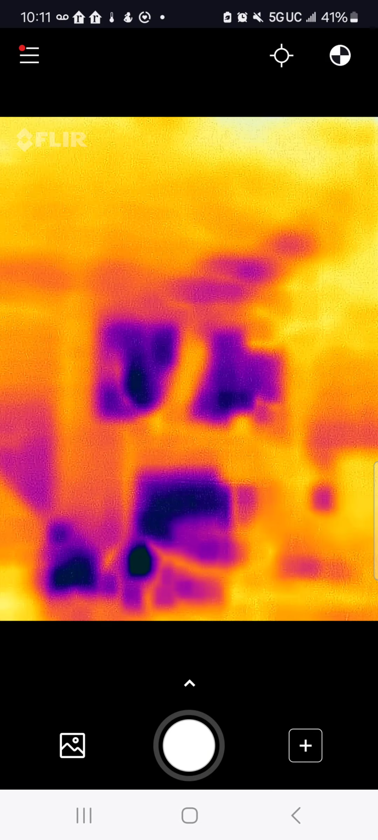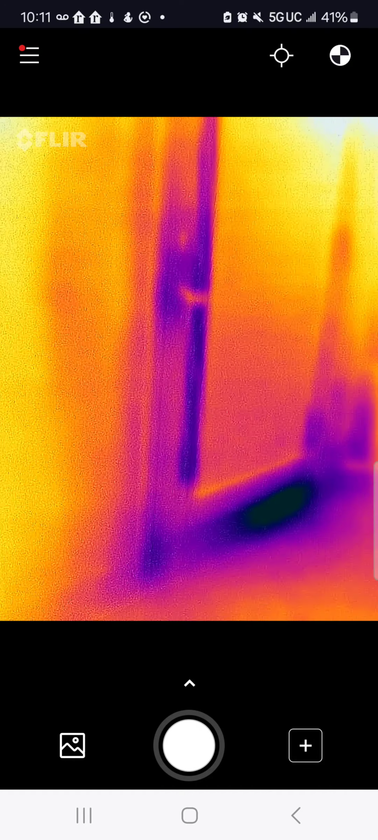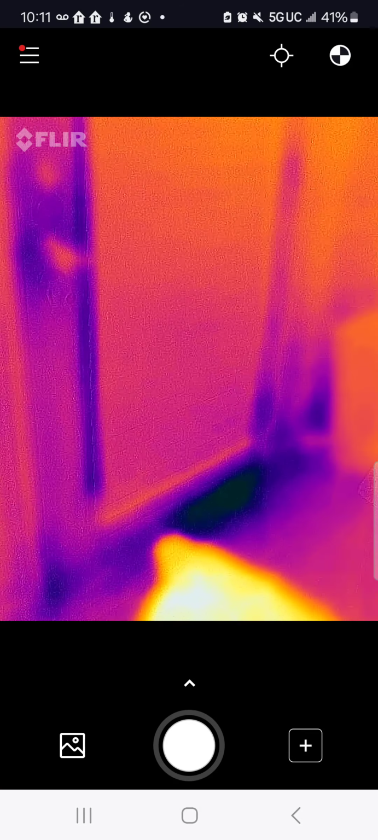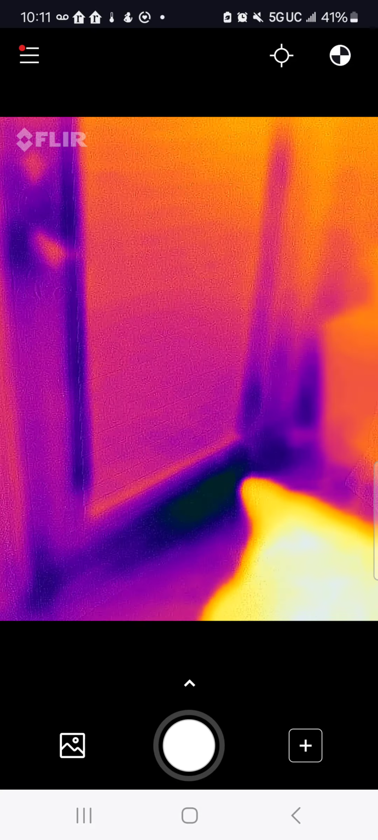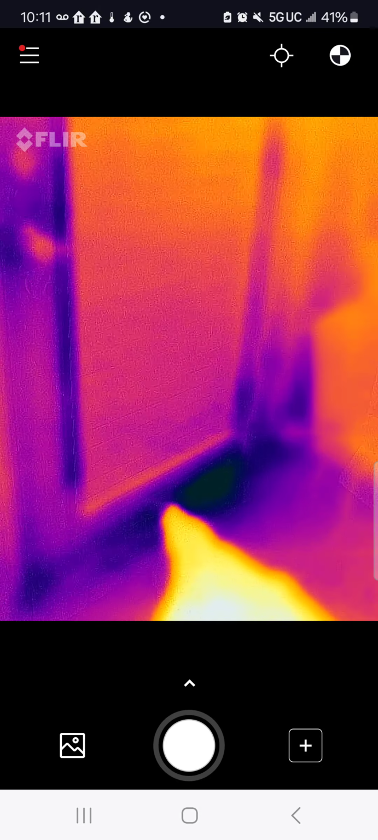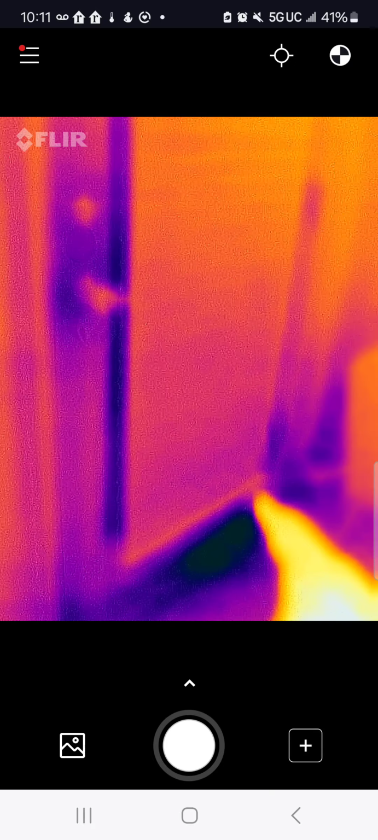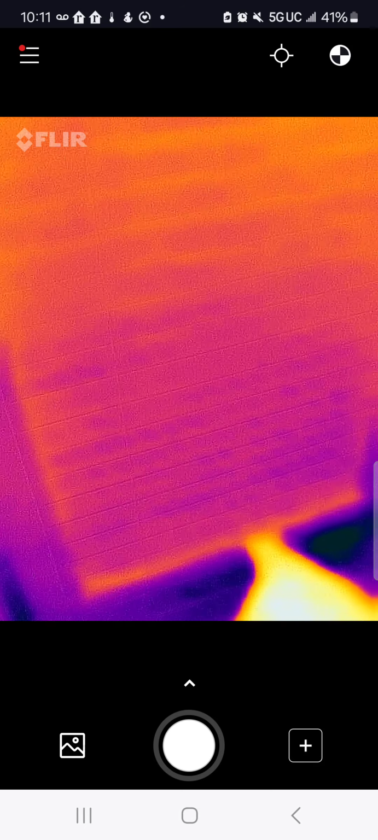This camera really helped me, because you never know what's around this area below the door. It's cold, right? This area is cold, and that means we're losing heat or AC or cold air through this area here. But this is a door as well, so we're sometimes limited in what we can do, but probably there's better weather stripping that needs to be changed in here.